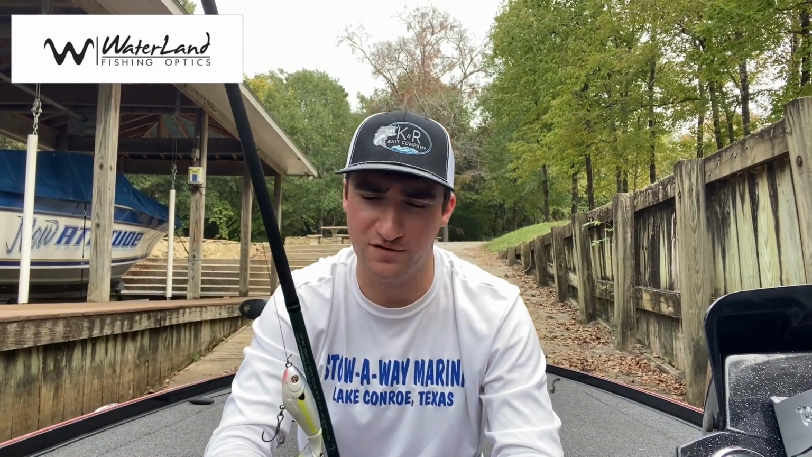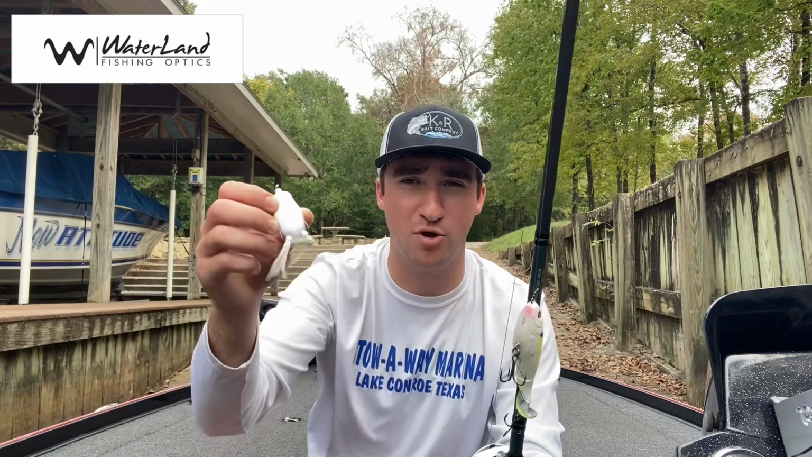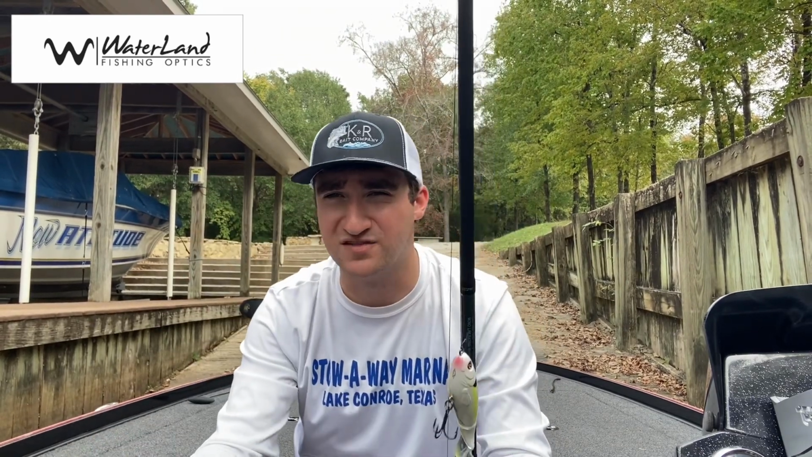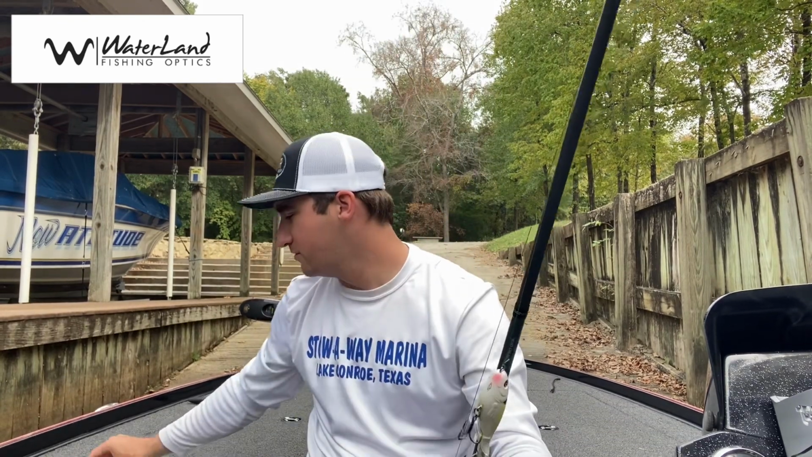One of the reasons I showed you so many different topwater baits was because it's all about the kind of grass you're fishing. If you're fishing real thick grass that's on top of the water, you're probably going to have to throw something like this frog. If you're fishing a little bit deeper grass that's barely submerged under the water, something like this Whopper Plopper or even this Head and Spook will be a great bait of choice. So now we're going to talk about some more shallow water baits.